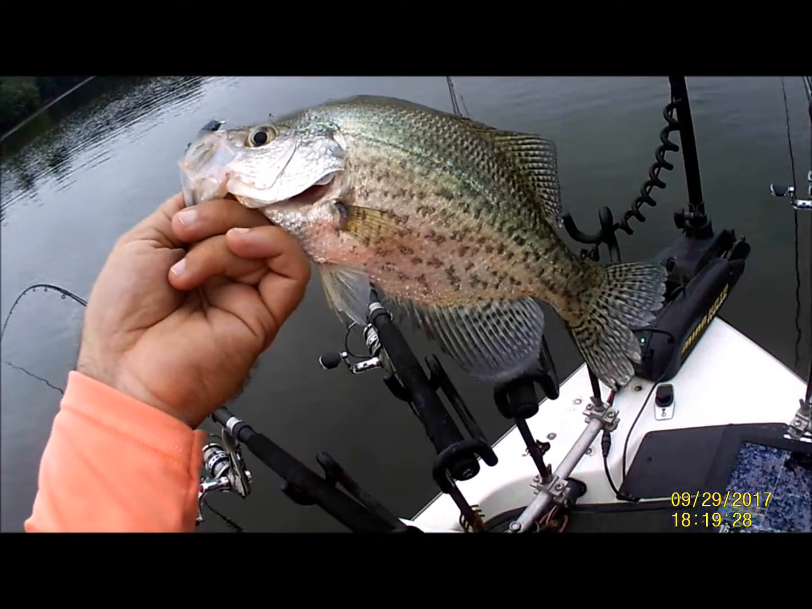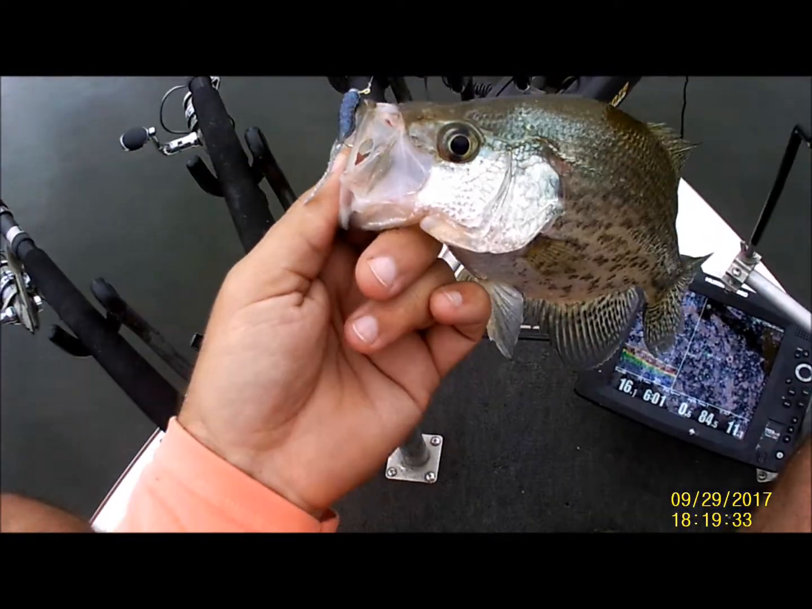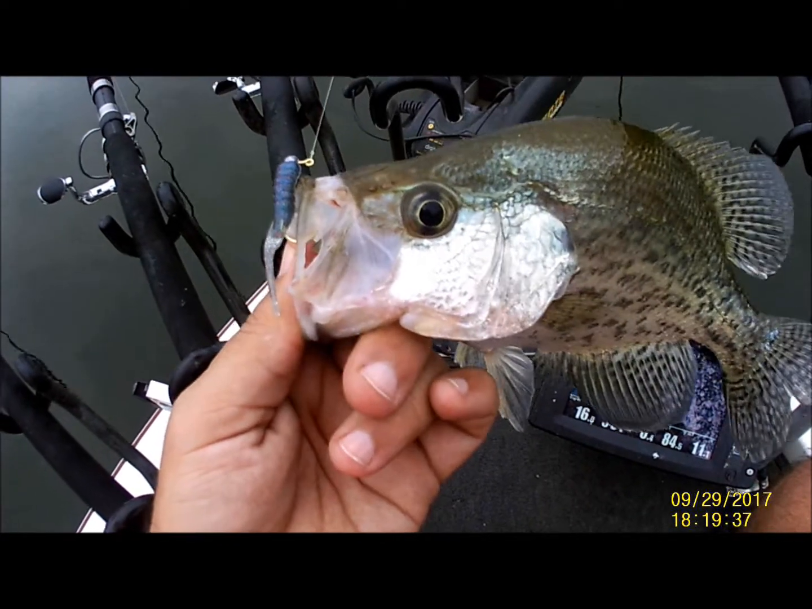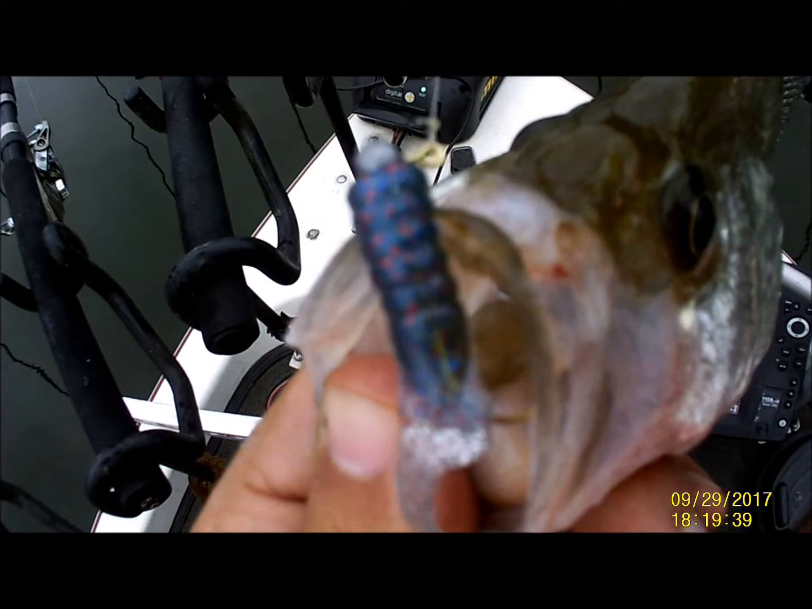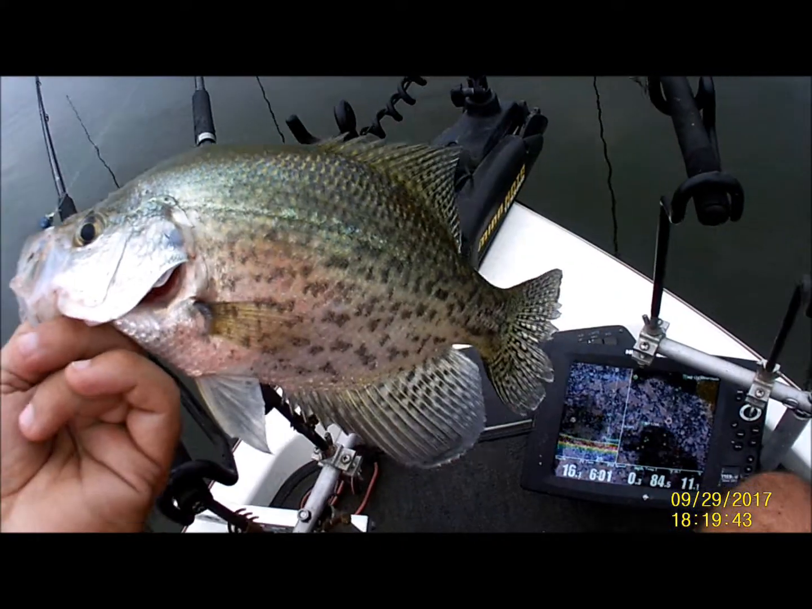Yep, there's another one, folks. We're having a good time out here catching fish. This one hit a more natural color here. I just call this one minnow. It's kind of a blue with a little red flake in it. There you can see. I'll quit describing it to you. That's it. That's what he wanted.